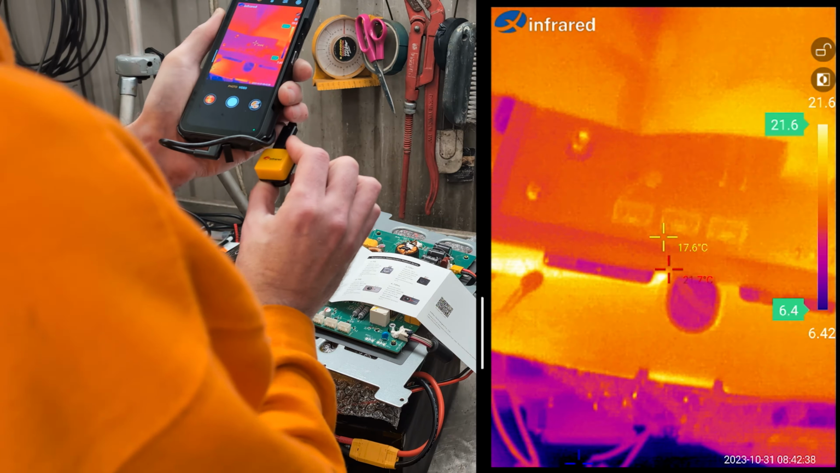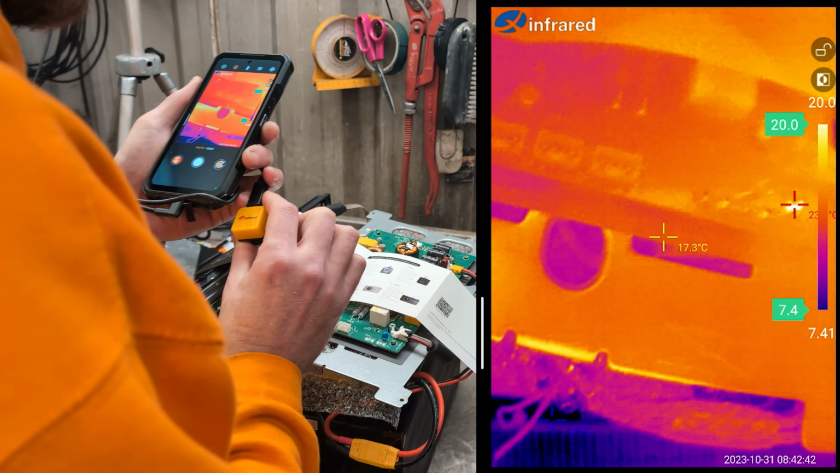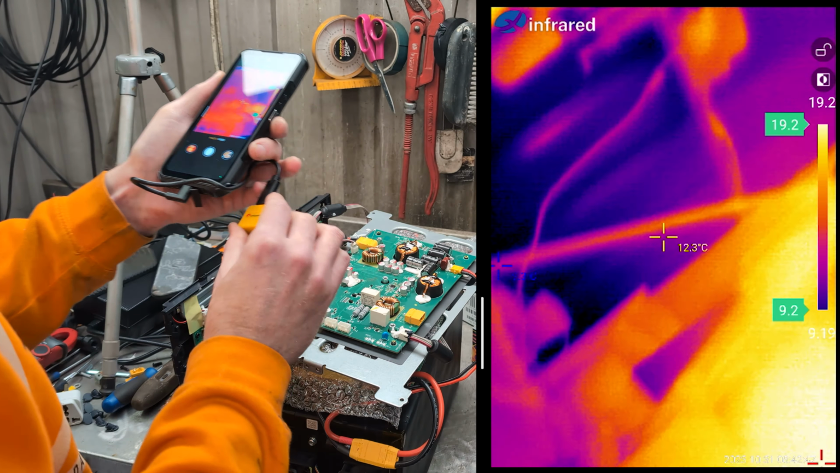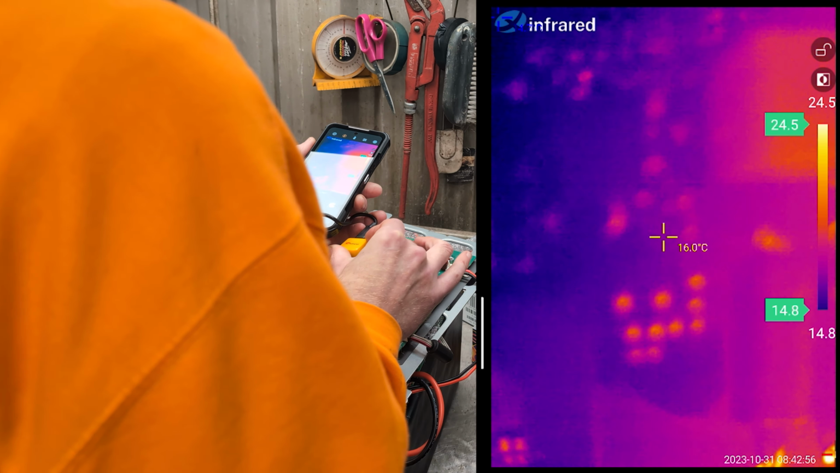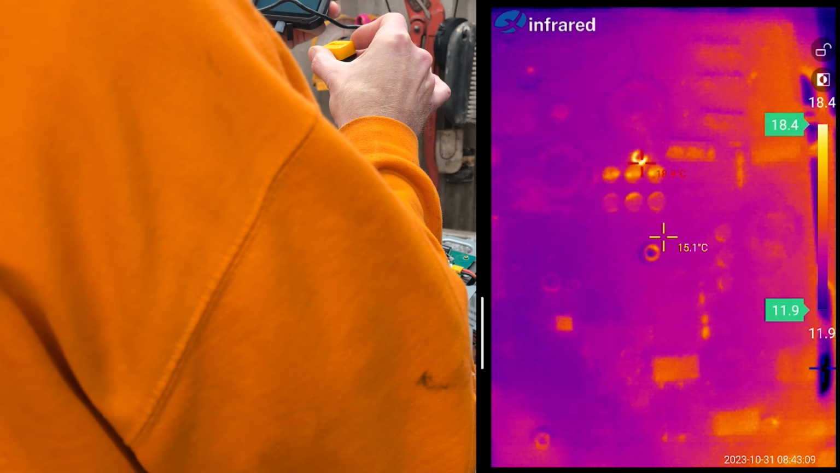That's nice. That means we should be able to get down to, like, component level. Hold on. And then twiddle the... Oh, yes. That's my reflection. That's my reflection. I can see how this could be useful in...